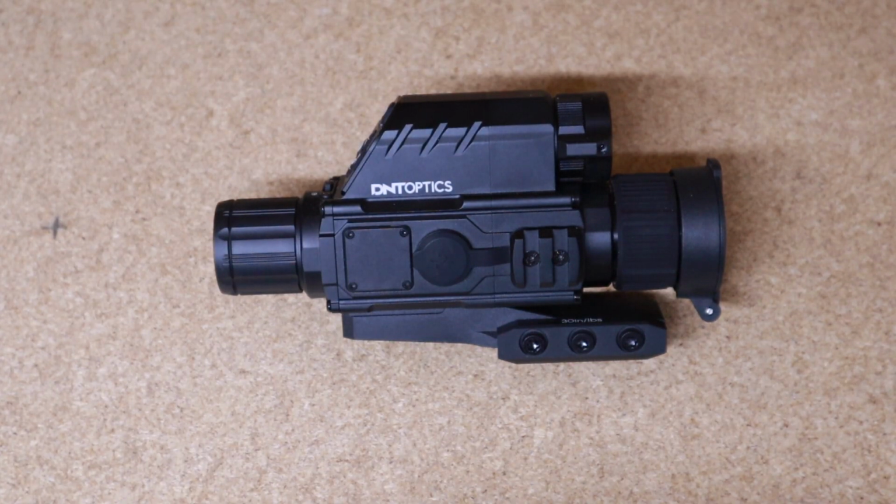So what is it? It's a multi-spectrum hunting optic. It does day, it does digital night vision, and it does thermal. So I get this all the time from people not understanding the difference between night vision and thermal vision. Now, they're all night equipment. They all allow you to see in the dark, but they do it in different methods.